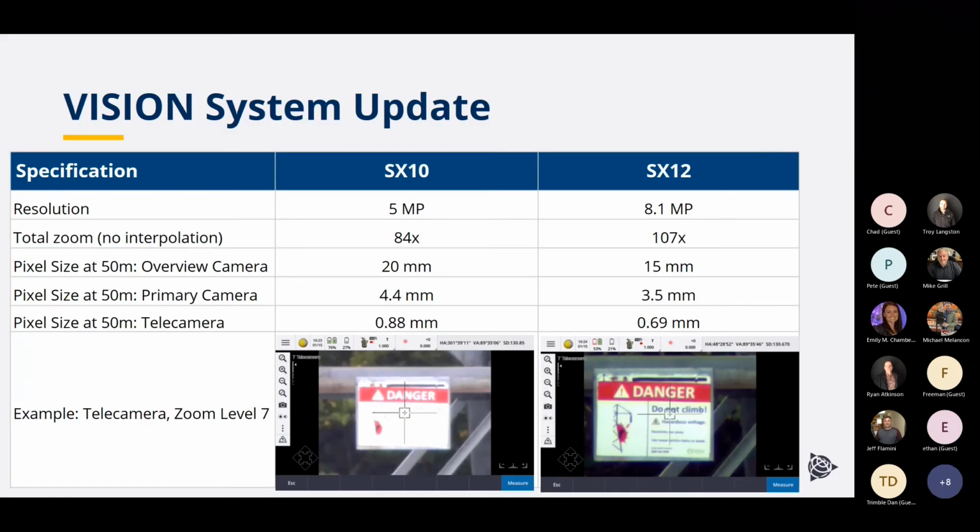But this slide here, we're talking about some of the differences between the Trimble SX10, which was really the predecessor to the Trimble SX12. We've made some changes, and a lot of these have facilitated improvements in the vision system. You can see some of the cameras, the resolution has increased, which facilitates longer zoom capabilities. This is using the telecamera view.